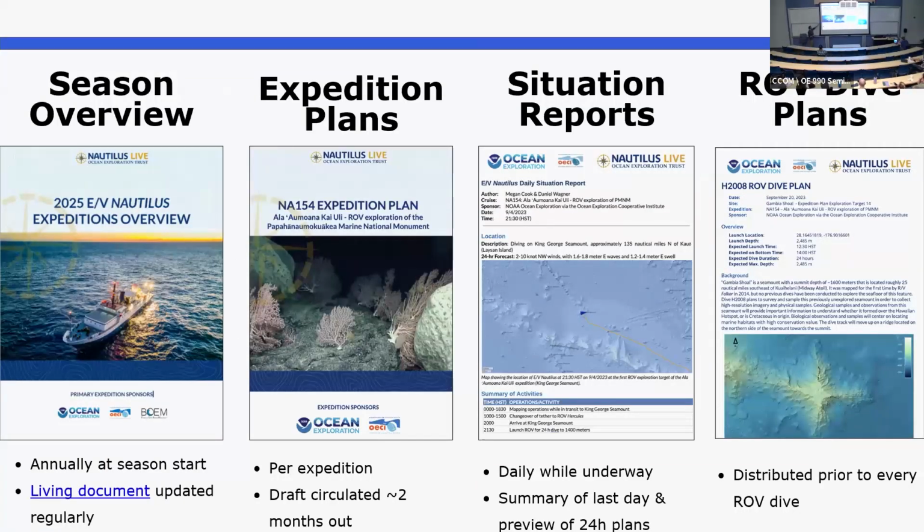So you get the detailed expedition plan. You'll get daily situation reports, so you'll be basically on part of an email thread to get details on what happened today. Are we running into problems with weather? How did things go? Exactly where we are and what's going on.